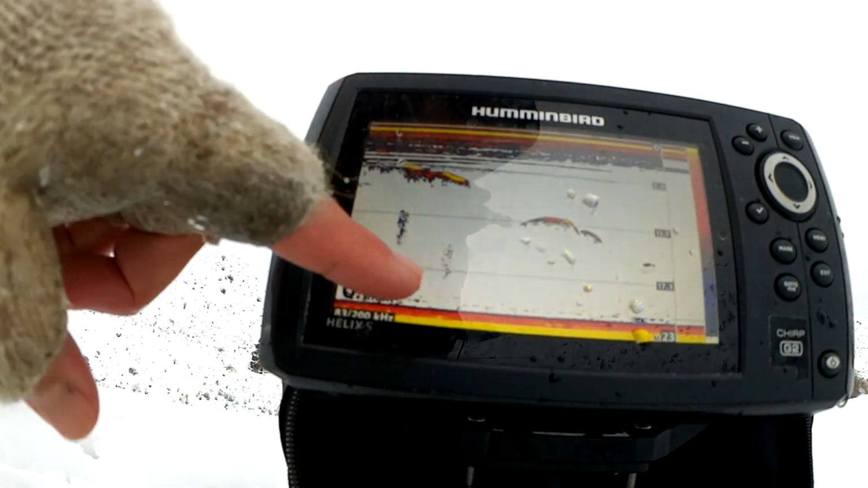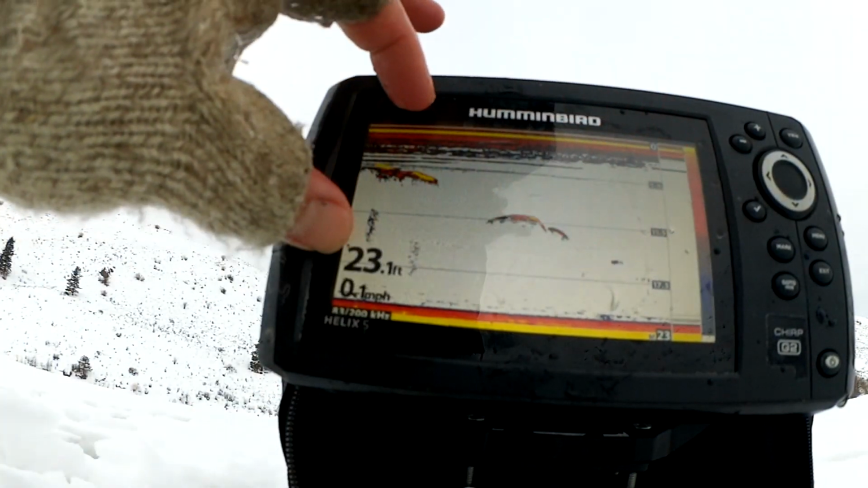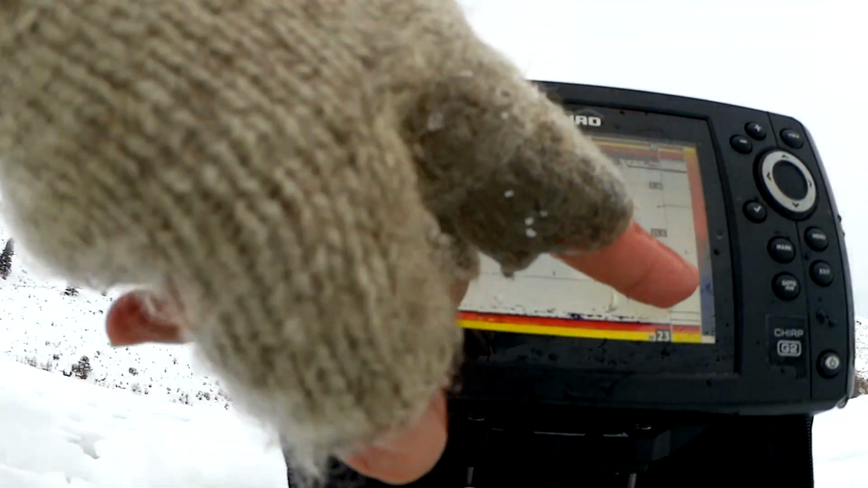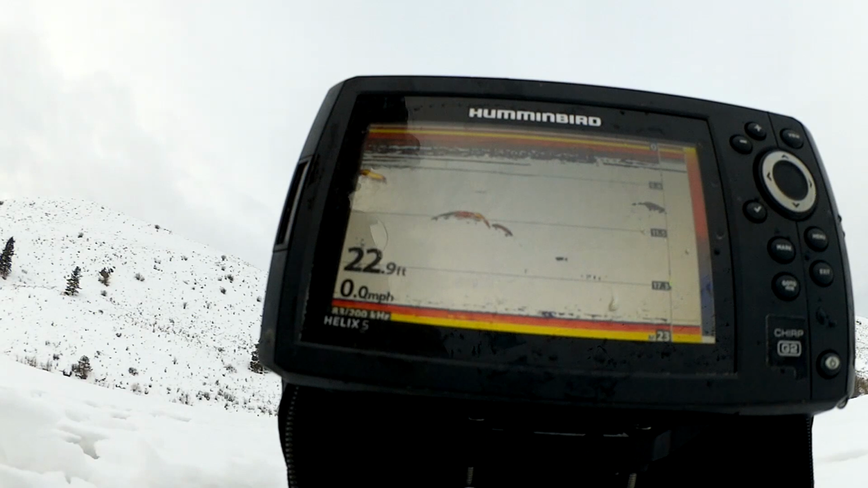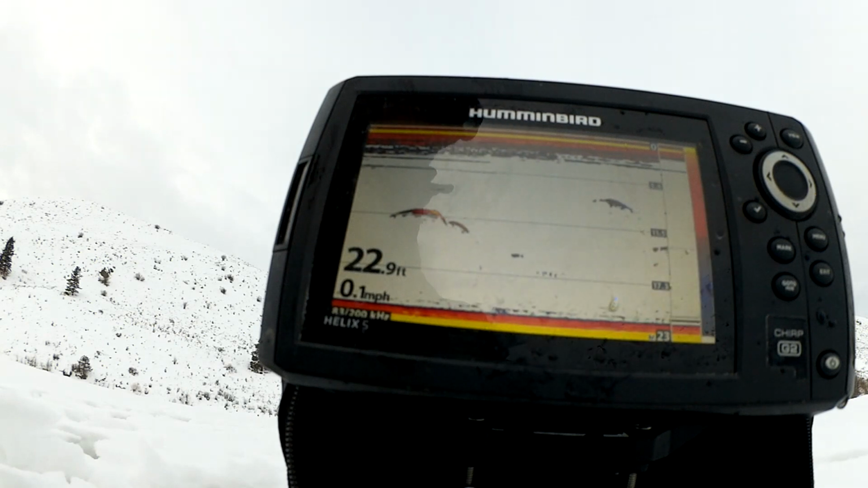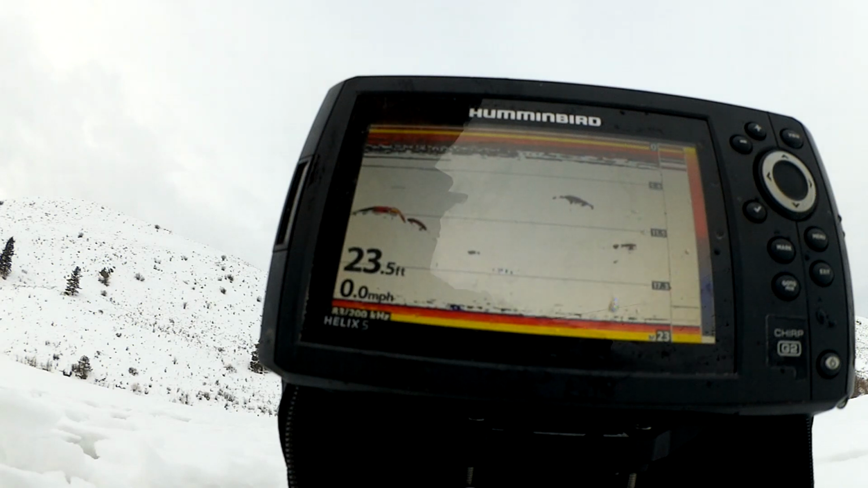So on this type of screen, this is all history on this side, and this is actually sort of like a vertical version of that flasher. So you can see there's some weeds. Here's a fish here, right now, just swam by at 6 feet. Let's see if I can get down there. There's another fish at 11 feet. Let's see if we can get down there to him.